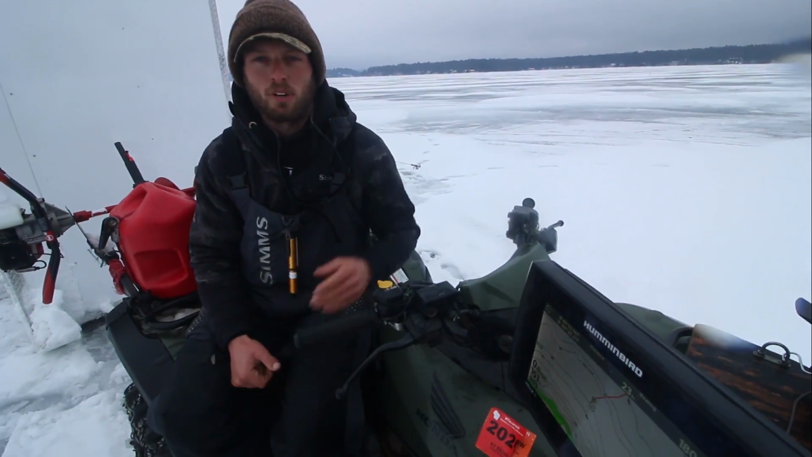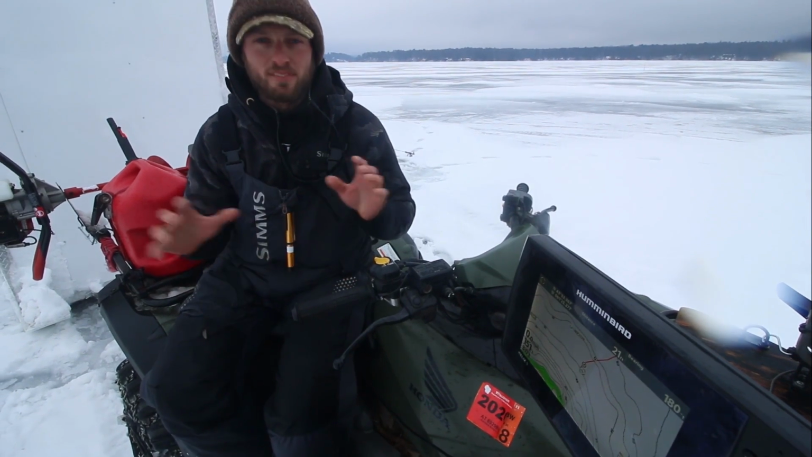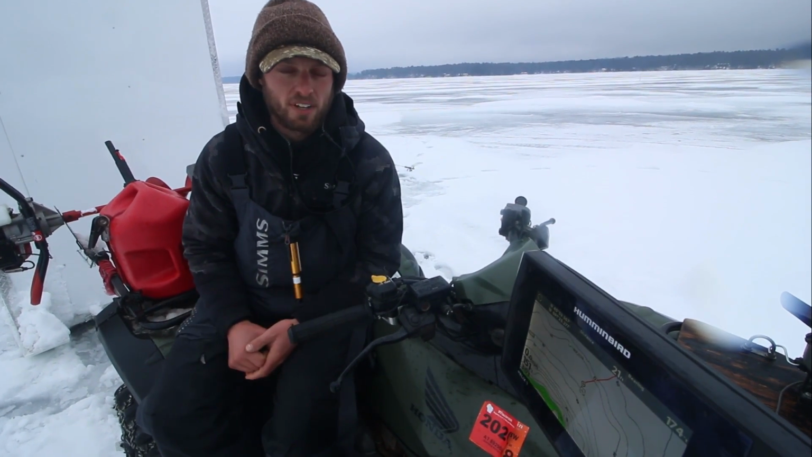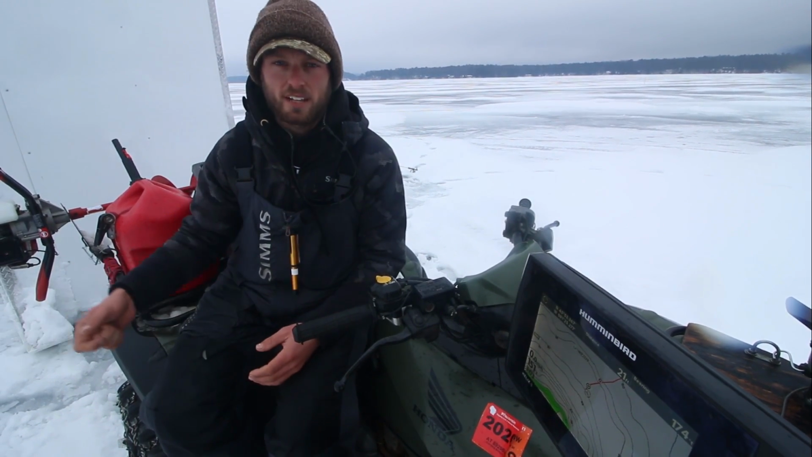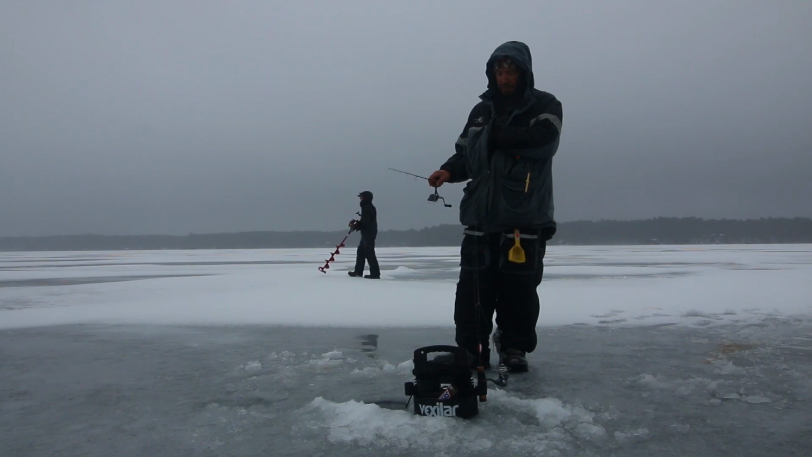And I can't stress how much auto charting has given me an advantage over a lot of other guys being out here on the ice. I have basically this entire lake auto charted, especially the unique pieces of structure that I want to fish, and it gives me a huge advantage as far as getting on a spot very quick, checking for fish real quick. If they're there, great, we catch them. If they're not, we're on to the next spot.